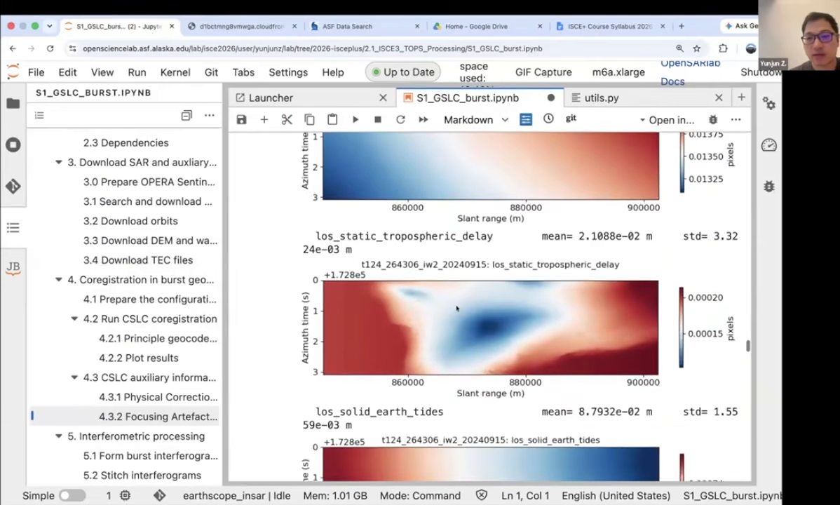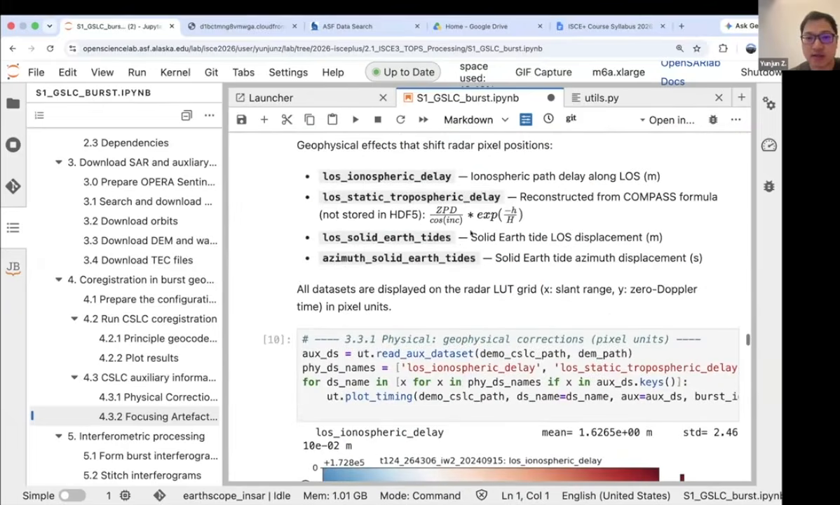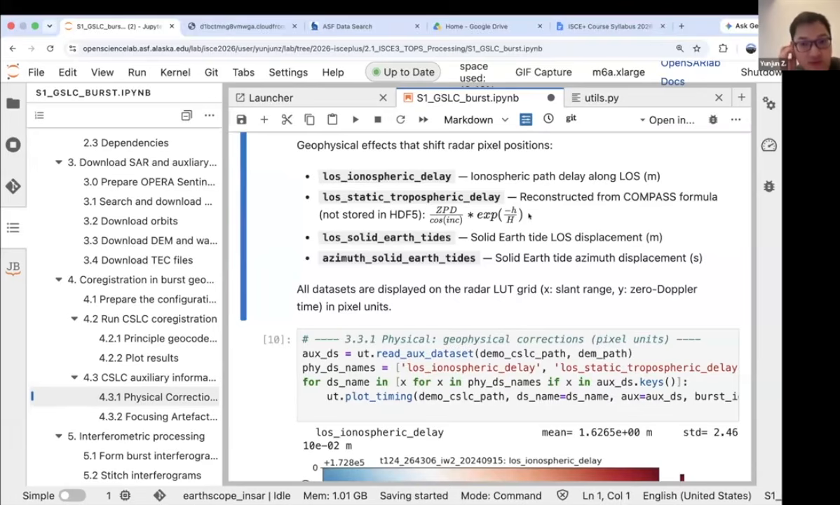The second one is the static tropospheric delay, including the wet and dry delay. This part is generated through an equation here. This equation, which I first saw in a paper by DLR, is the same equation they use for TerraSAR-X processing.